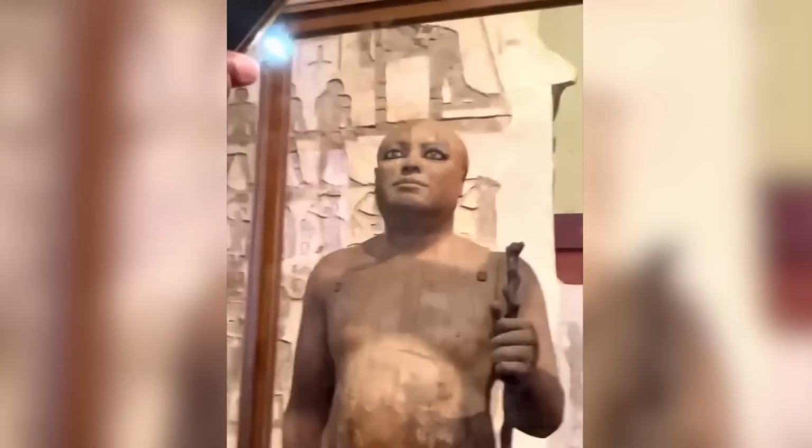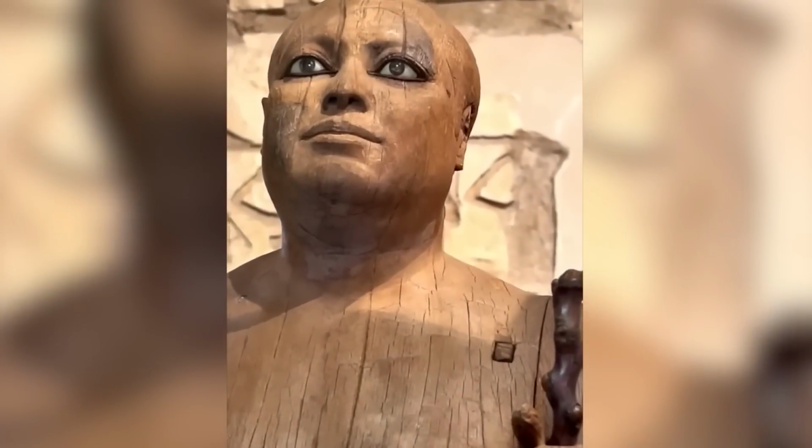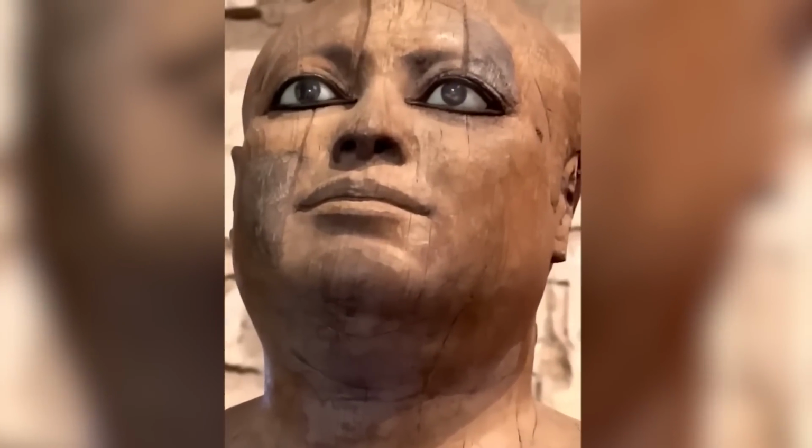The statue has a perfectly plastered and painted outermost layer, but the most striking feature of the statue is no doubt its eyes. Made with sycamore wood, the fact that they are still present in almost their original form is quite impressive, as the researchers are trying to figure out the secret ingredient used to keep it so long-lasting.